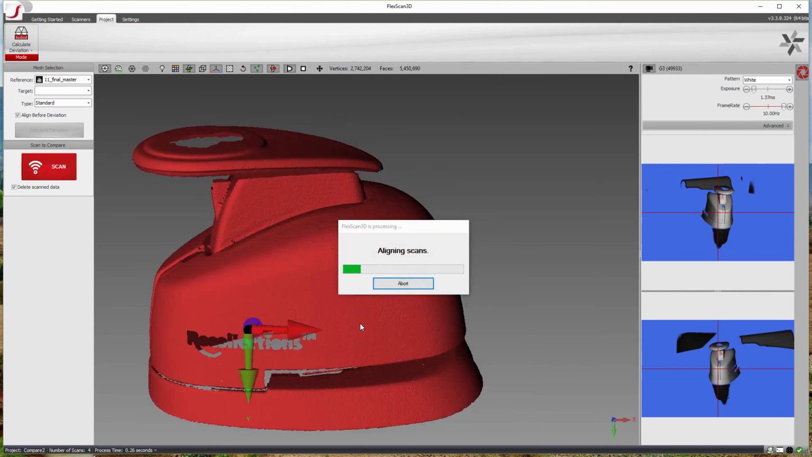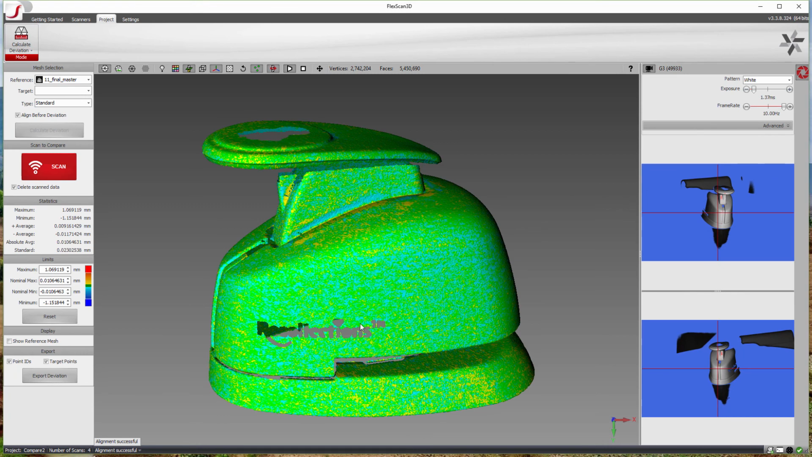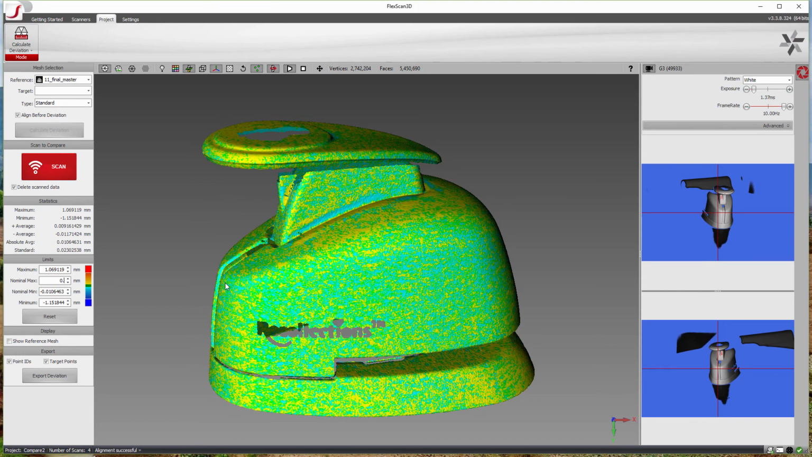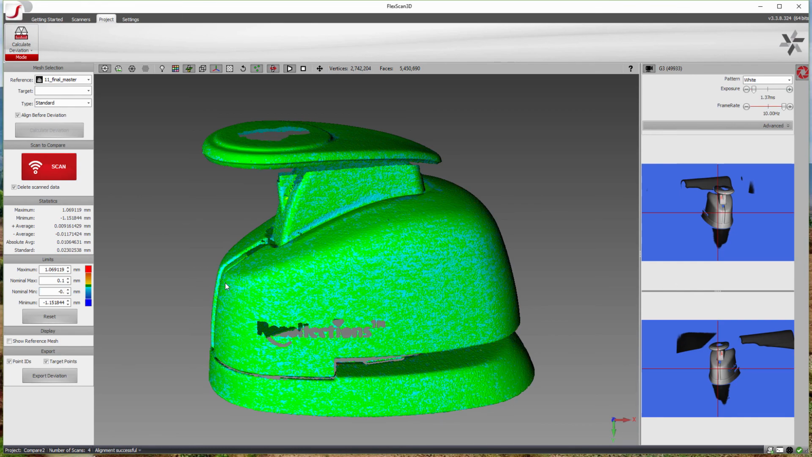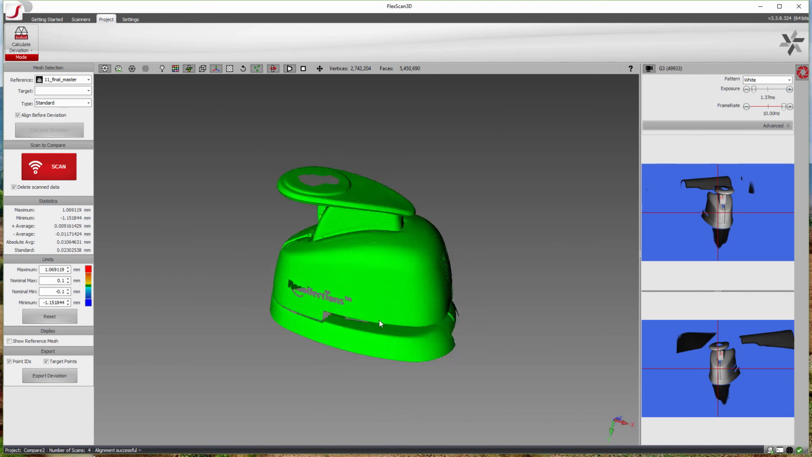So right now you can see the data. When I placed it back on, it didn't quite align up with the old one. So we run some basic alignment, and lo and behold, you can see the result is very nice. It's very green. In fact, our average is 0.01 millimeter difference. So this golden part versus itself, essentially a good part, is looking really good.